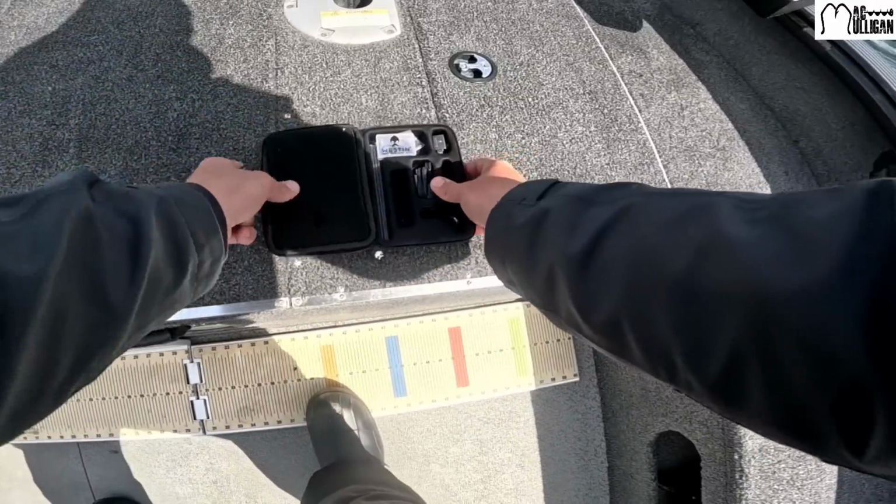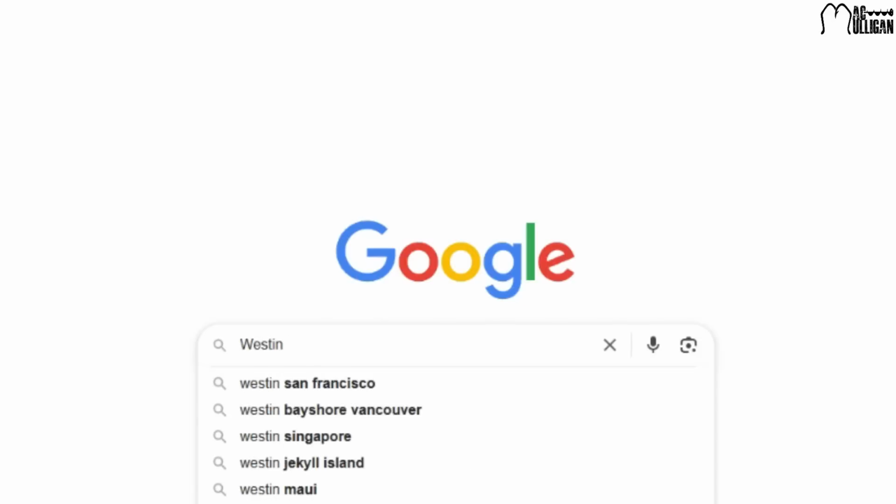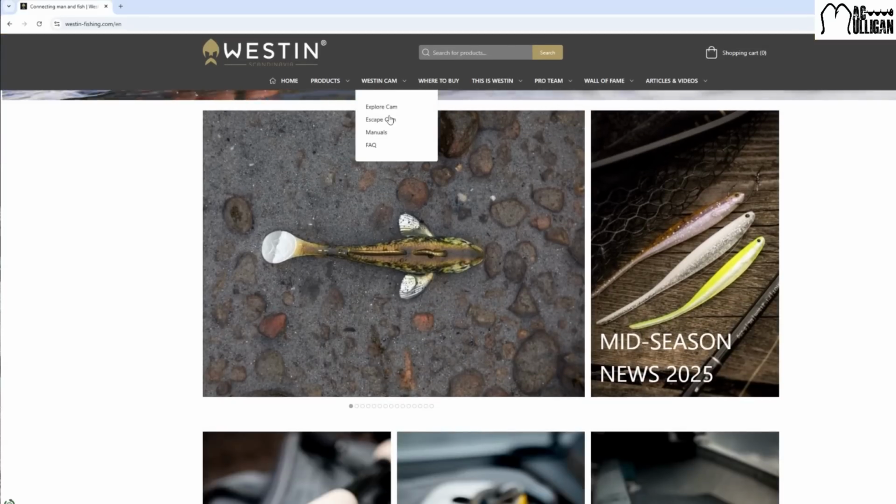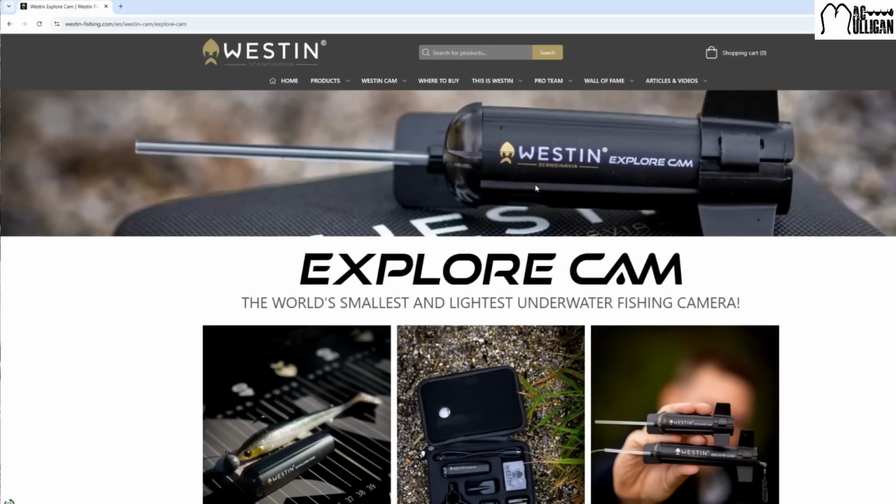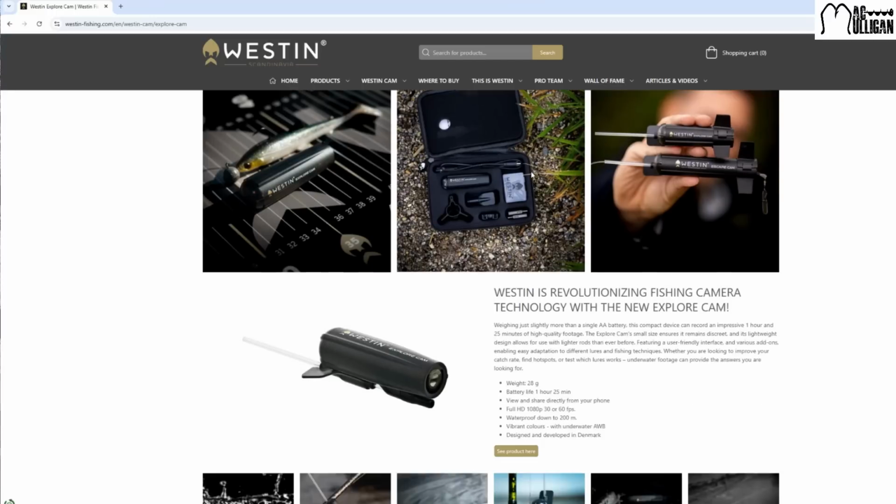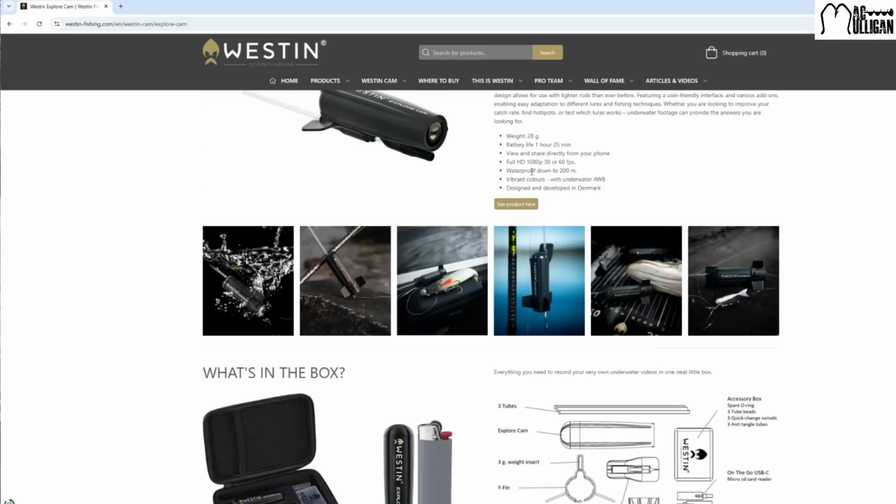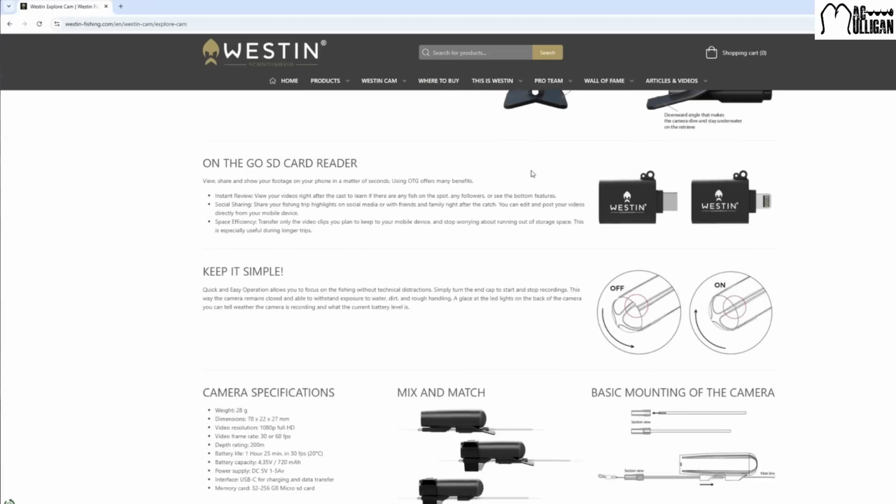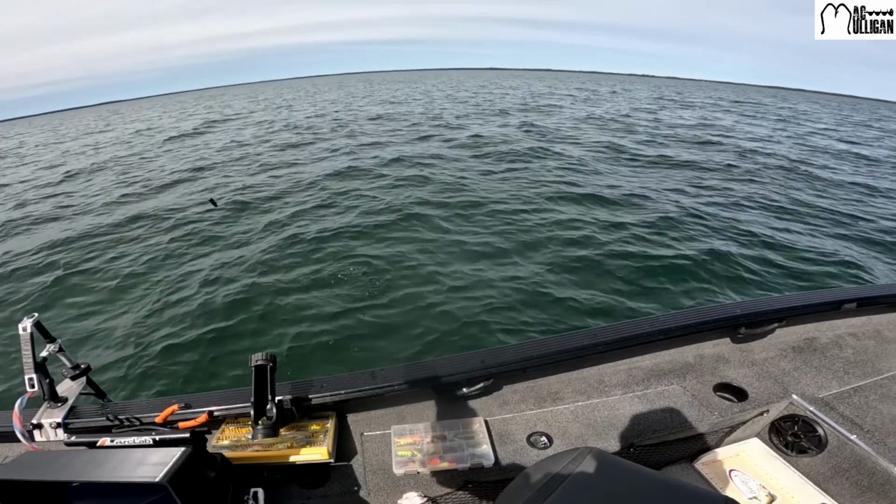Okay, so this little toy I have here, this is a Westin underwater camera. This is how small it is. So it's a super tiny, compact little underwater camera. And I'm gonna throw it on my line and we're gonna drop it down and see if we can see some of these trout chasing my bait around down there. I think if it goes to plan, we're gonna have some pretty cool footage here. So let's drop this down and see what happens here.